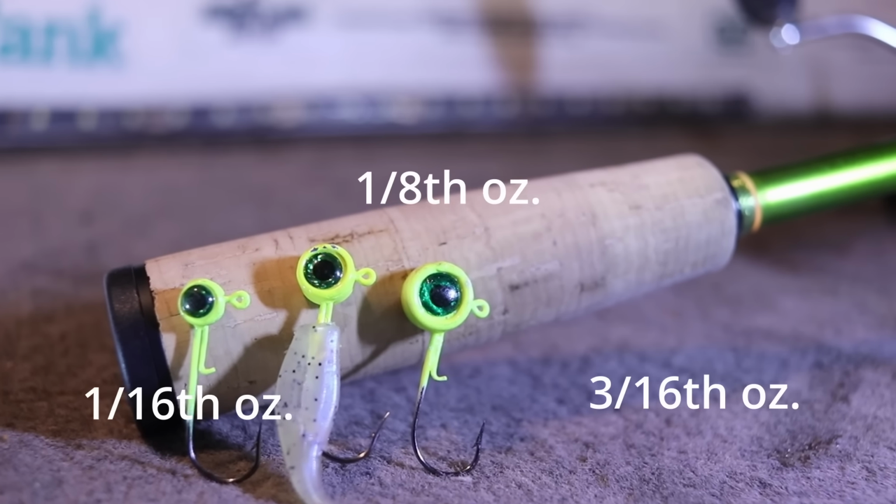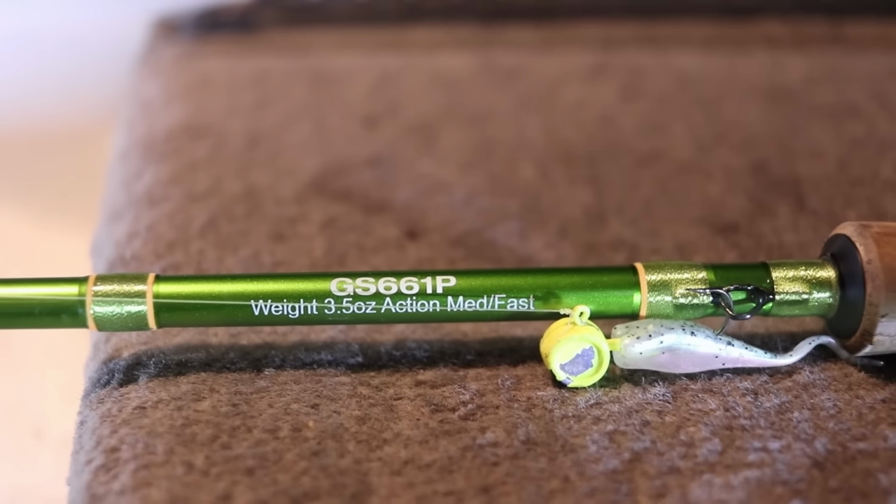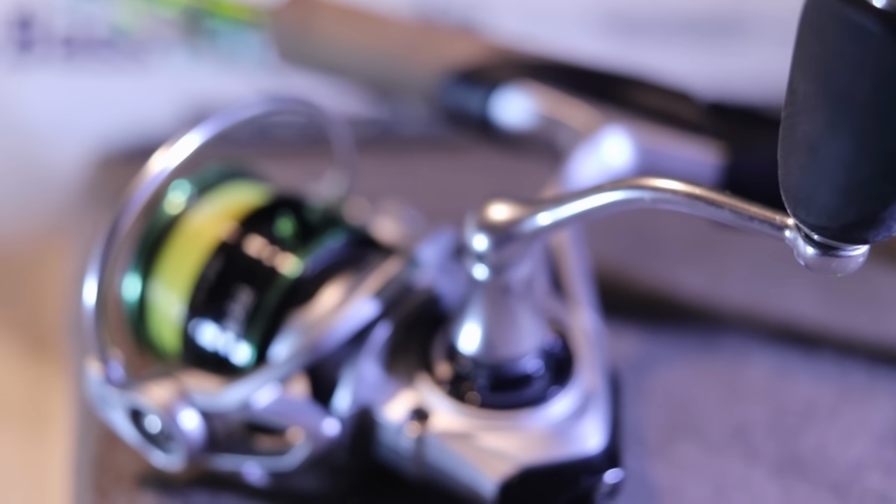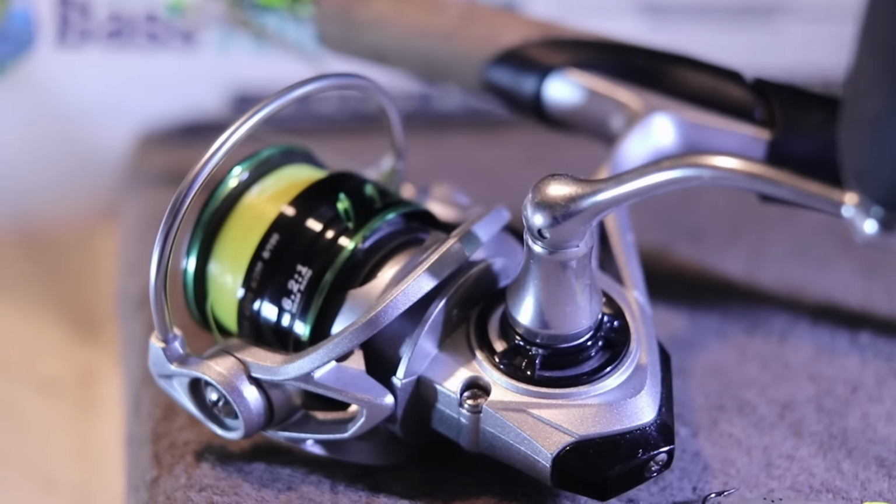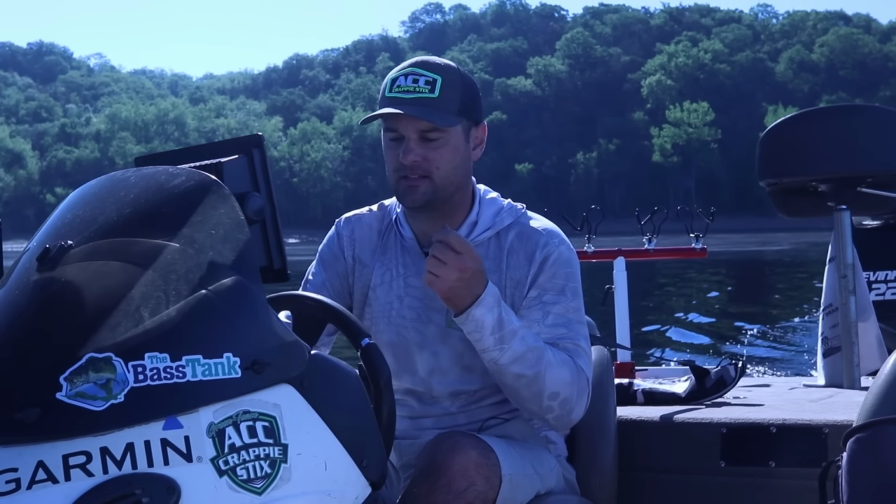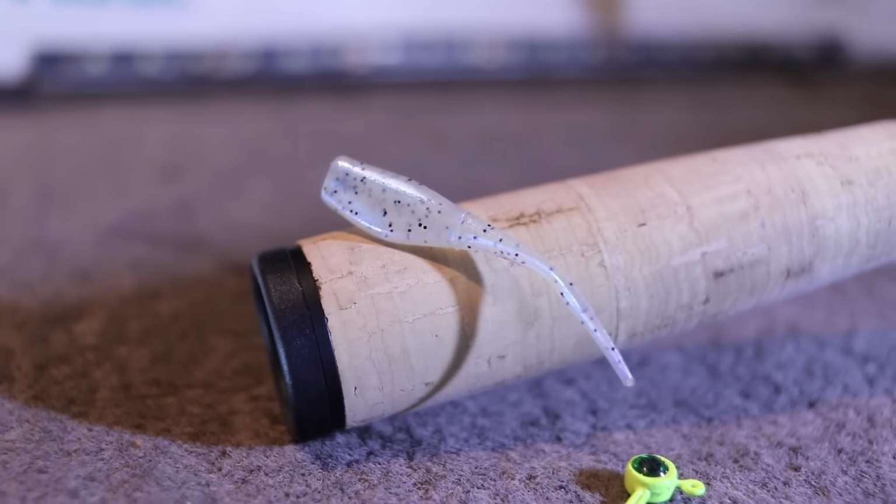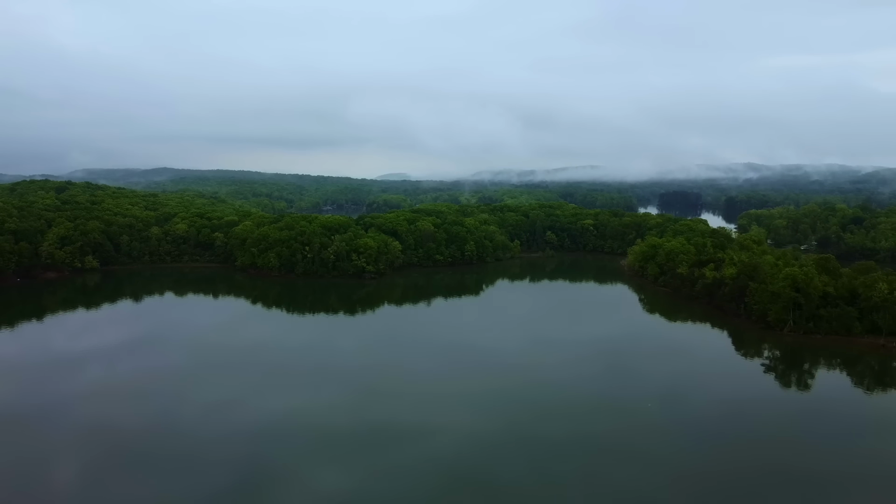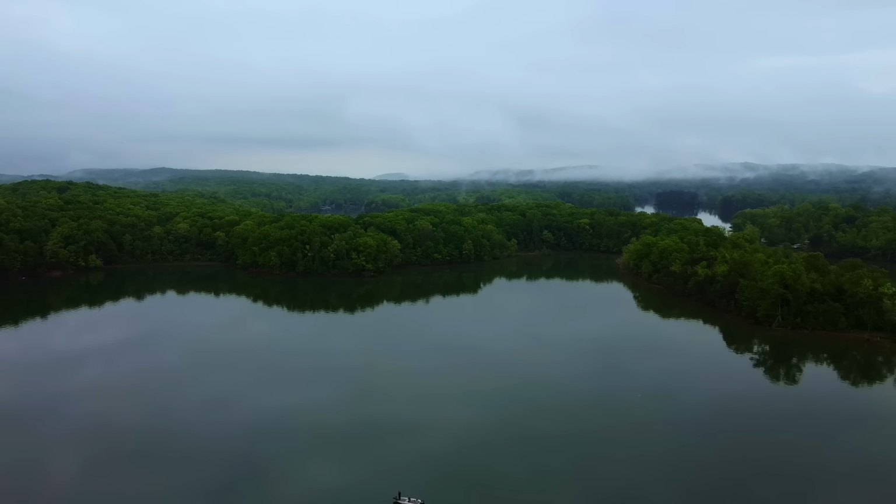Even though everything else was the same, the rods were a little bit different: 6.5, 7 foot and 7.5 foot rods, and then 1,000 size reels with 6-pound copolymer on them. I found really good luck with any minnow pattern or shad pattern, like a milk pattern. I think I was using the Crappie Monster milk pattern, but any type of milk pattern, natural bait color pattern, works really well on Watts Bar Lake that time of year.